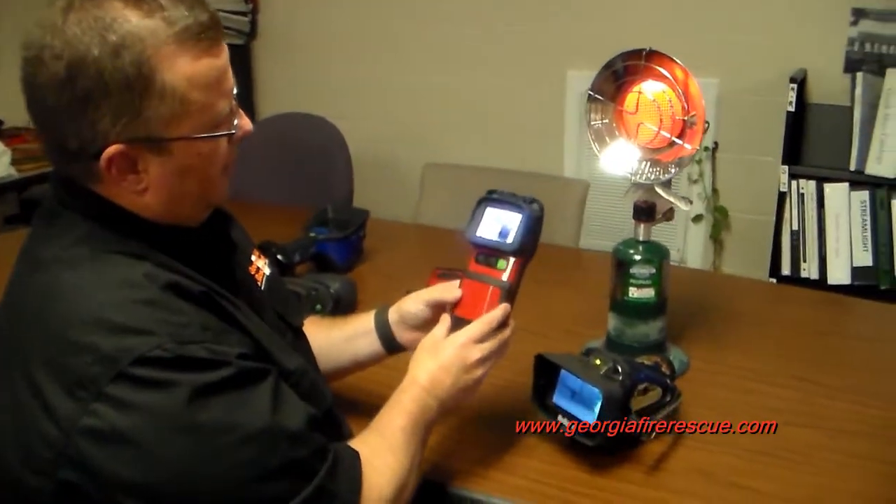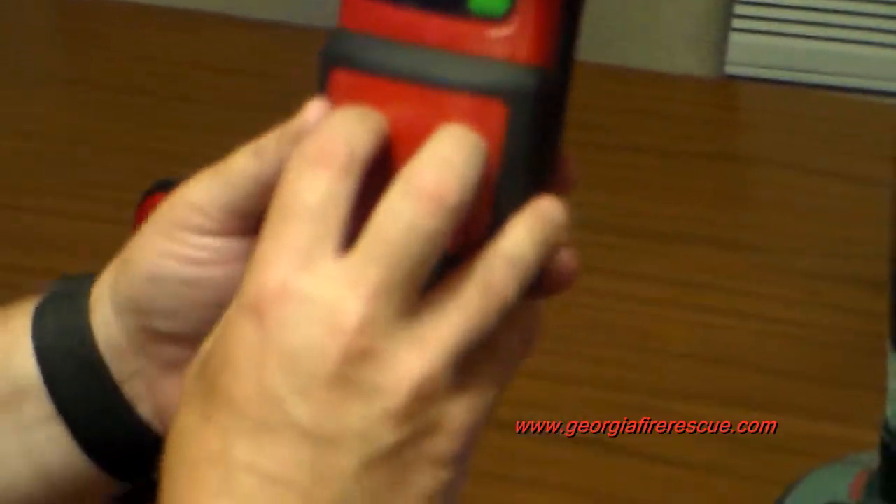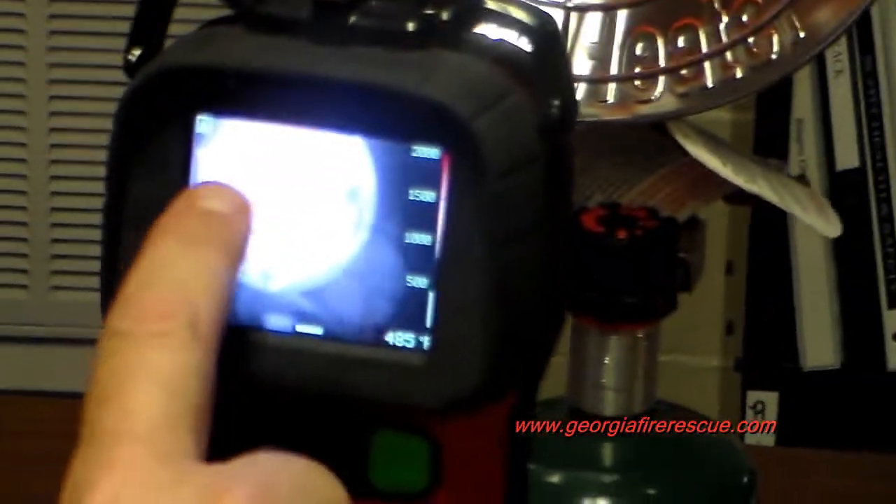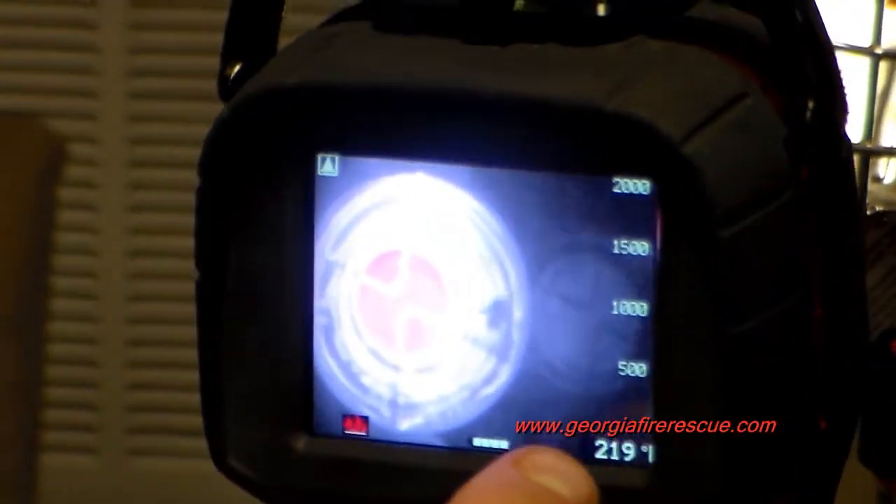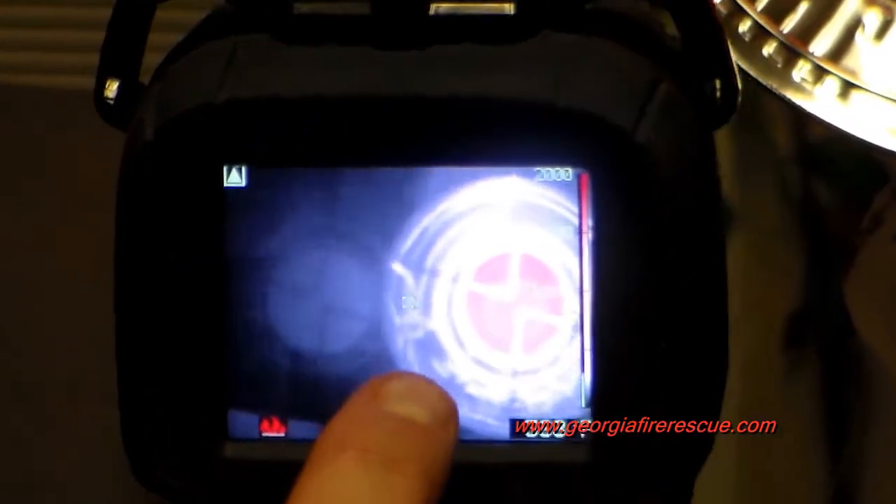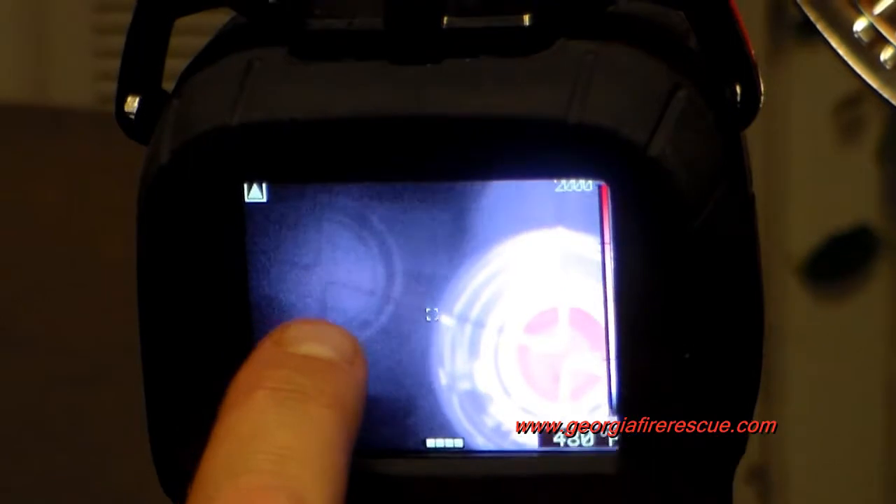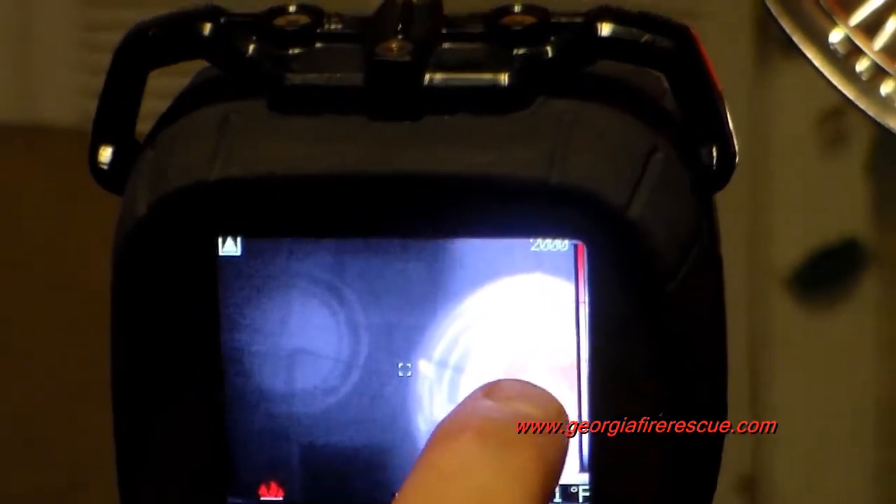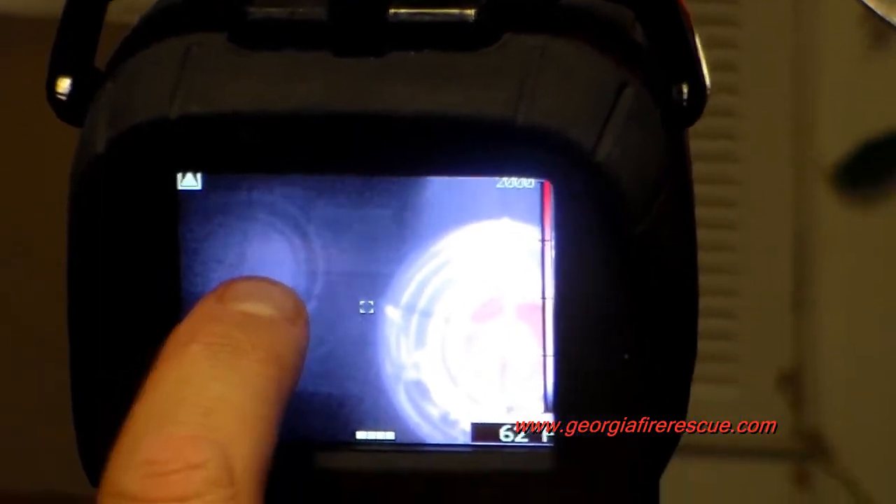What we'll look at here is that this imager actually creates duplicate images. If you look at a heat source here, for example, you can see a burner here and you can see a burner here, and in some cases you can get even more than 2 images in the view. We have seen as many as 3 and 4 duplicates created, but here's the actual true image, and here is a repeat of the same image, although it is not there at all in the real world.